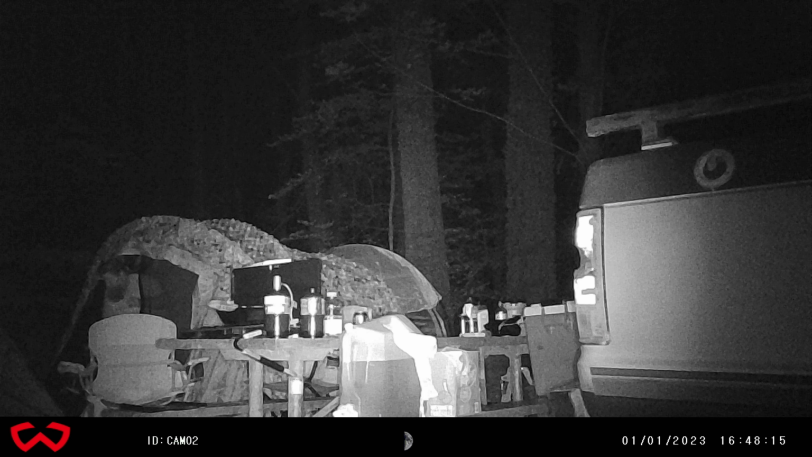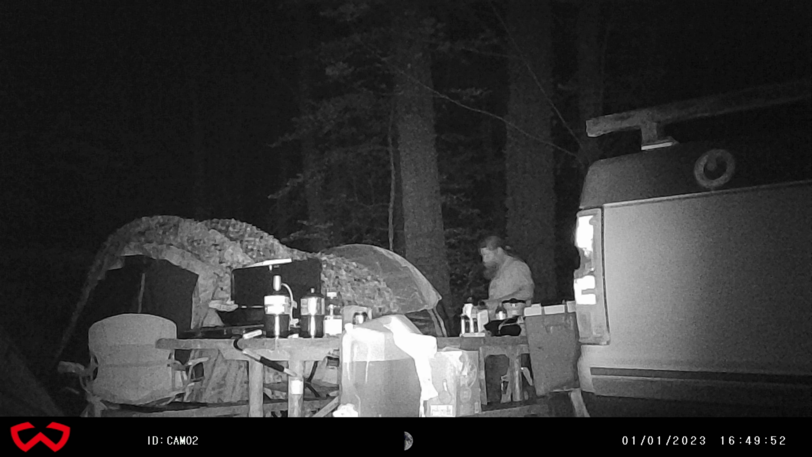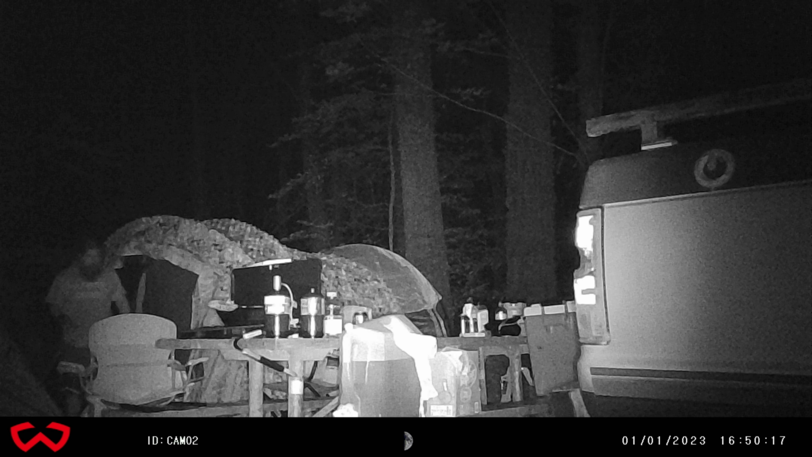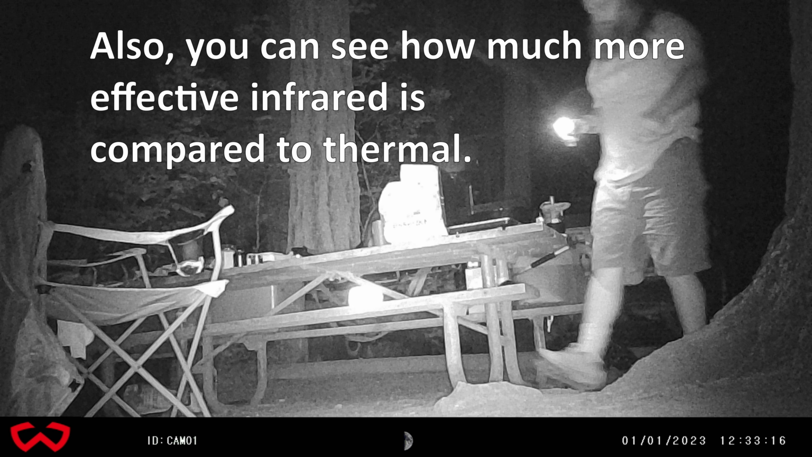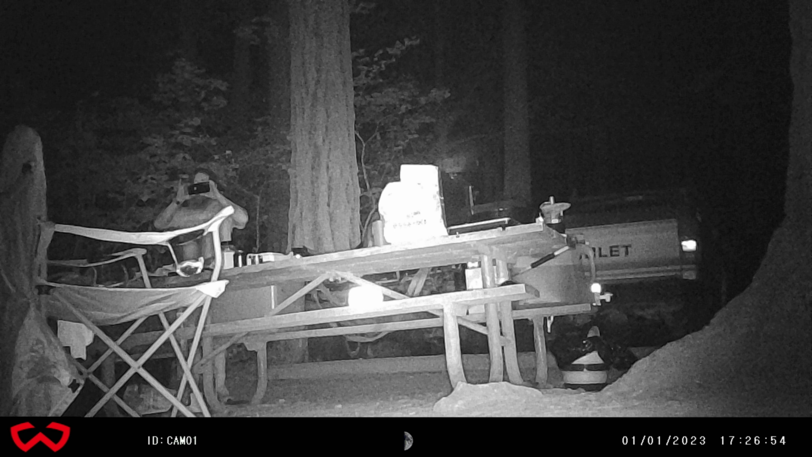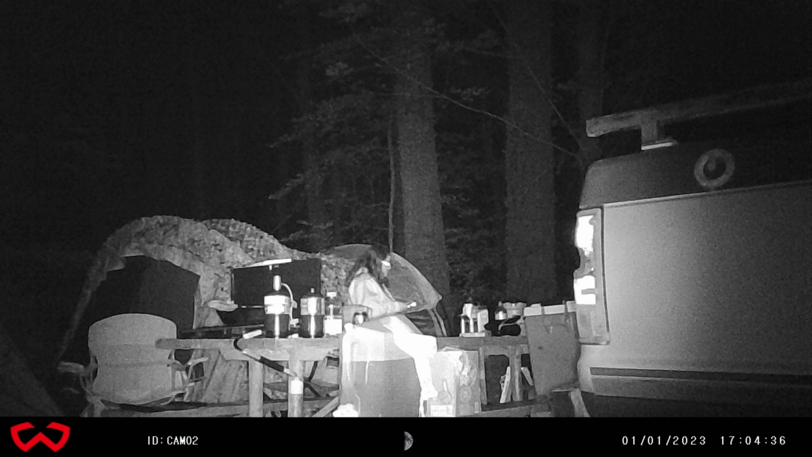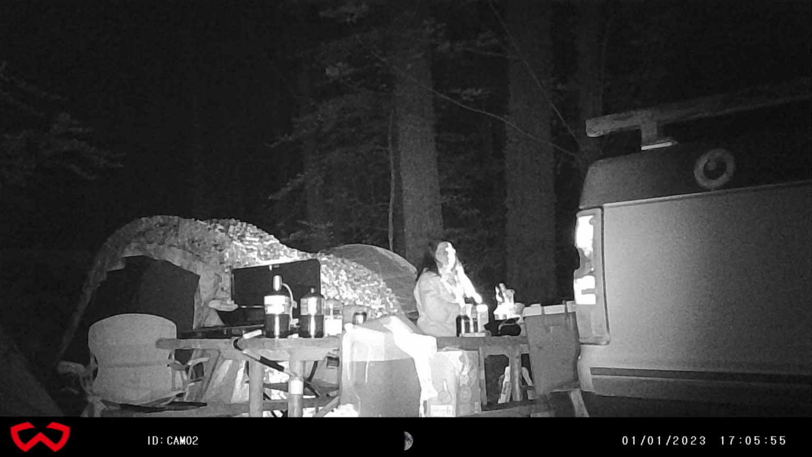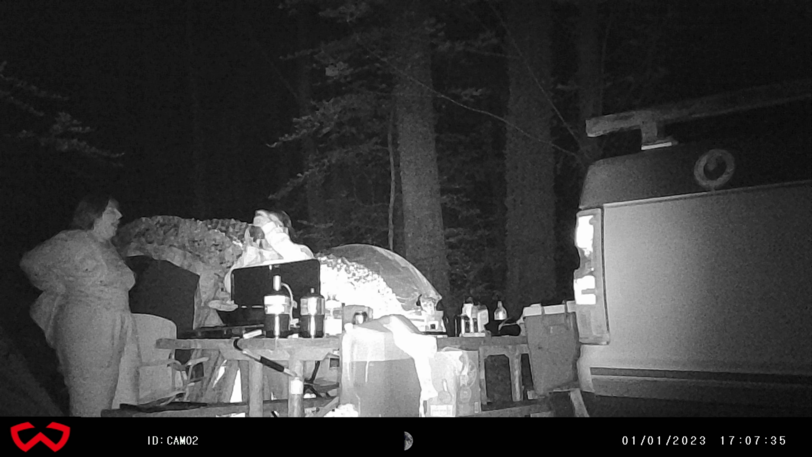Now, this is where the trail camera comes in handy. Even if it is a cheap Chinese one, it still takes pictures of anything moving in the campsite. But all I could find was just me walking around in the campsite. Well, everything's right where it should be, though.